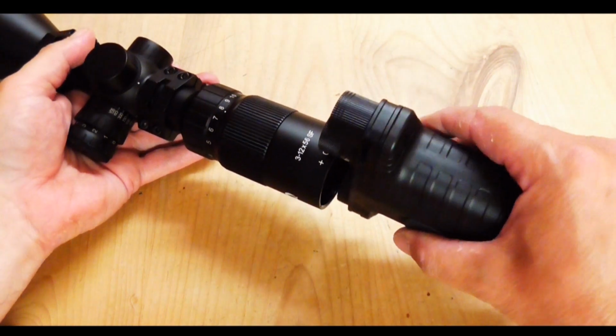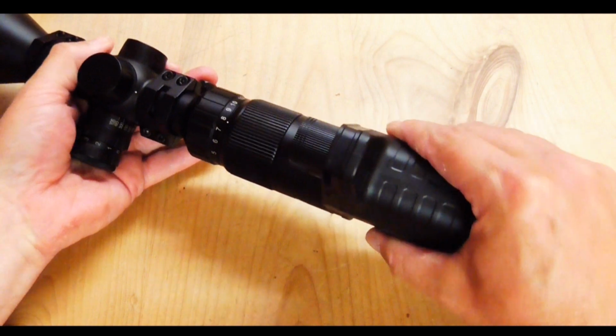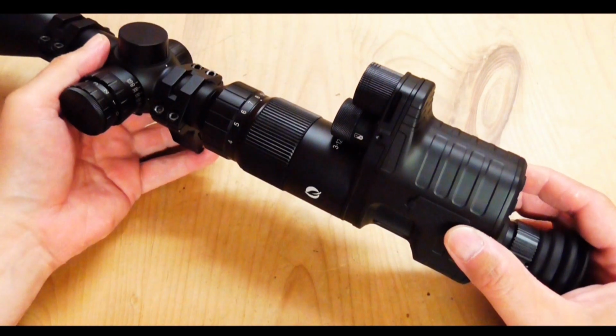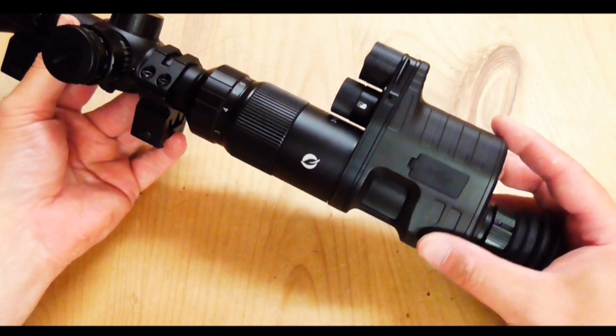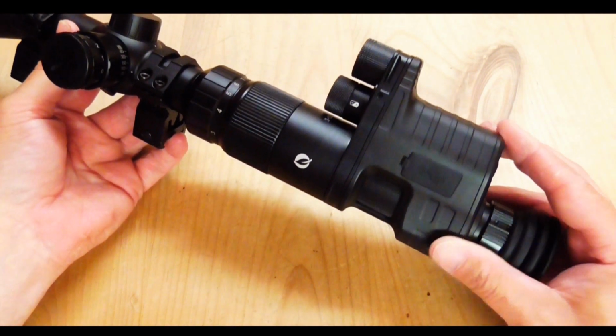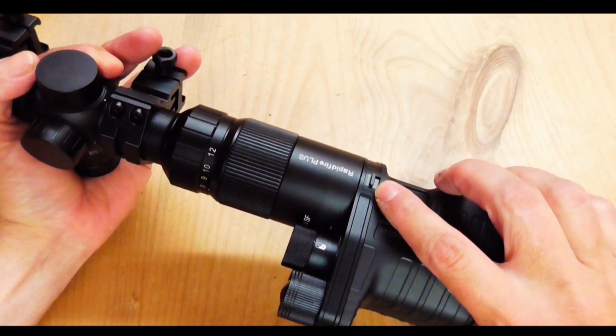Just to show how simple but effective the fitting of the Commander to the Rapidfire is. Solid click when attached, secured fit. No droop on the unit, perfectly centered every time. No Commander droop, is what I like to call it.